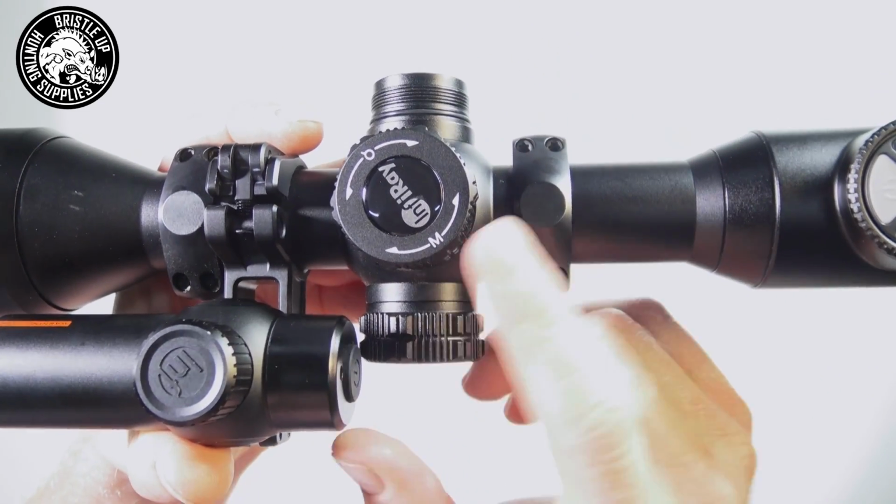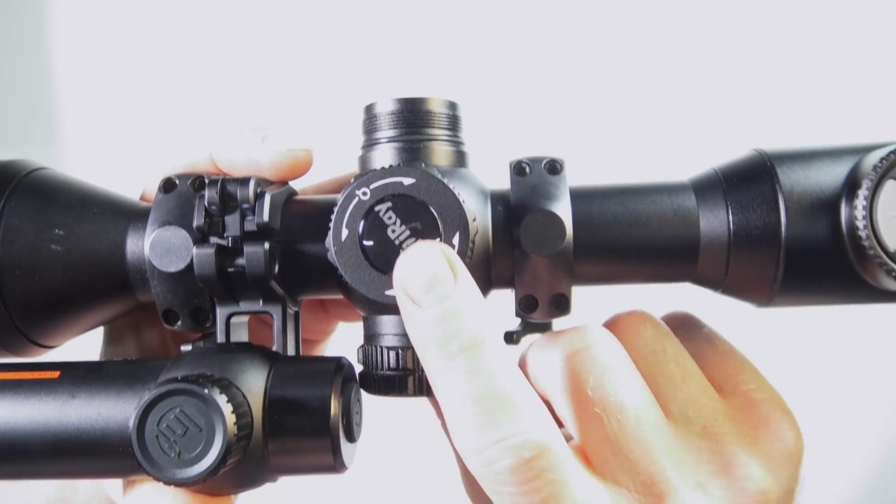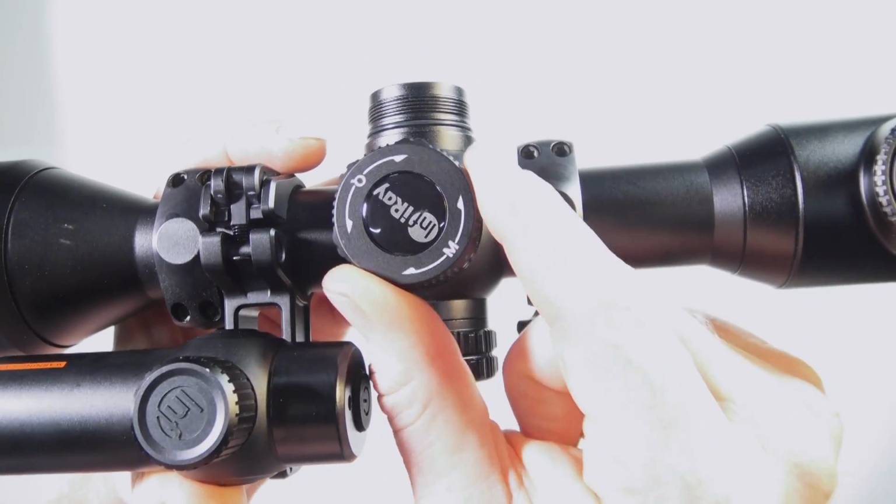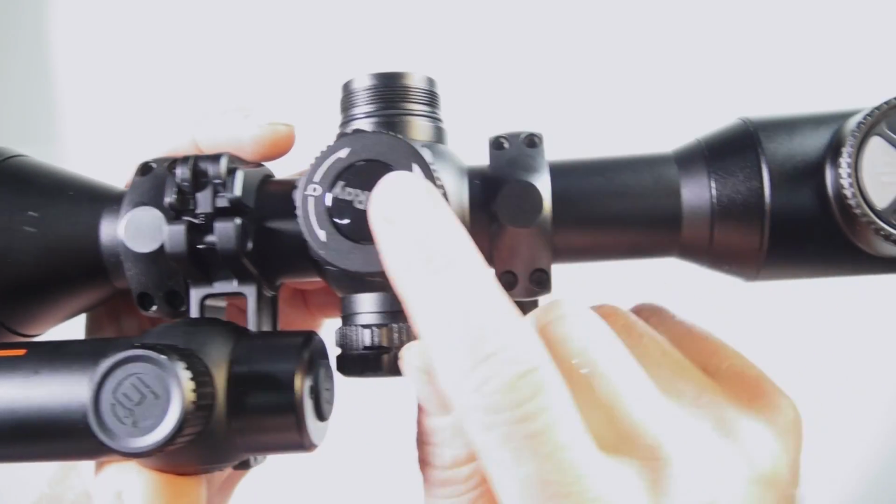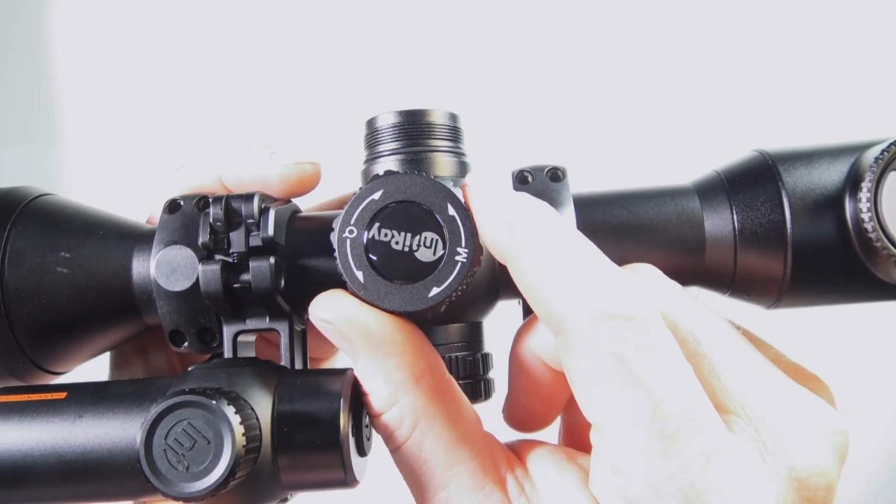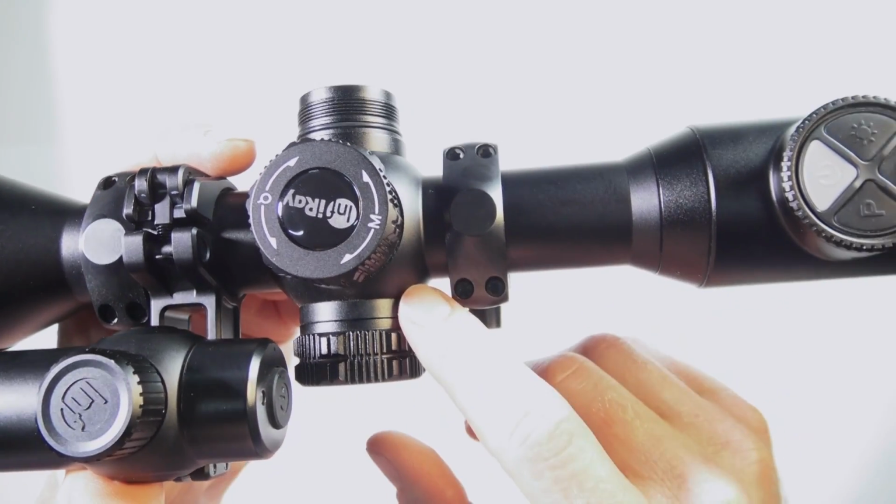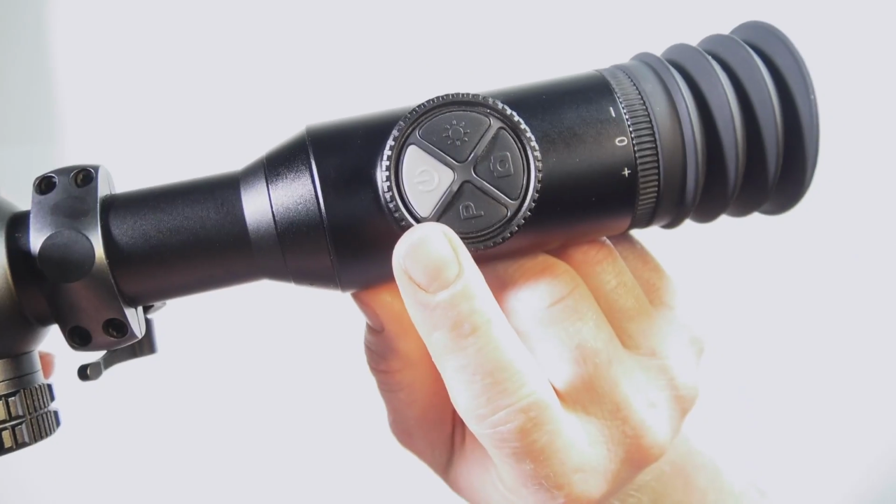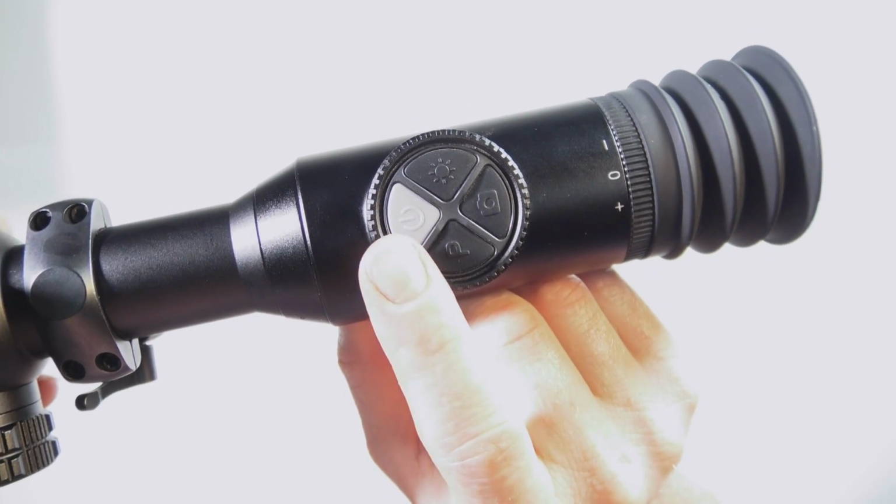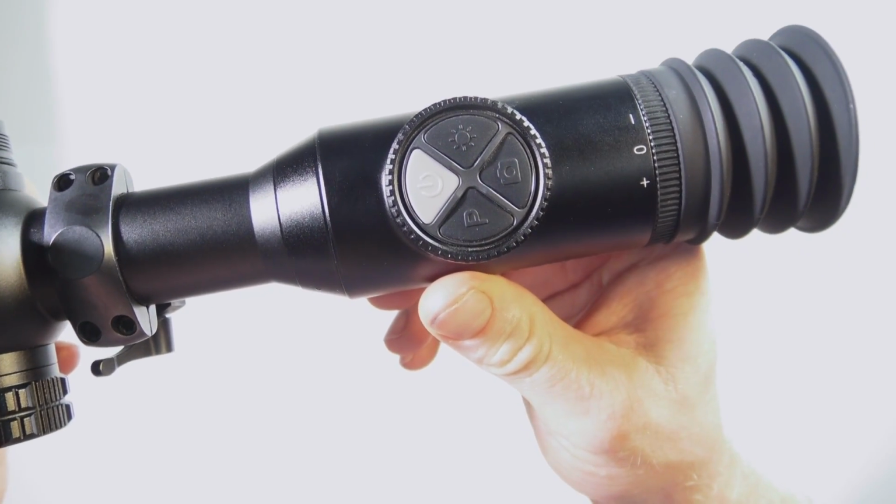Okay, so our dial here, so zooming in and out like this, and then if you want to open up the quick access menu, a single press will open up the quick access menu, and then you can use this to navigate that menu, and then another single press to activate one of the options within that menu. Then if you want to get out of the menu, you can press and hold, or if you just wait, it'll get out of it on its own. Another neat feature is if you are in a menu and you want to go back or get out of it quickly, you can just press the power button once, which will make you go back to the previous location.